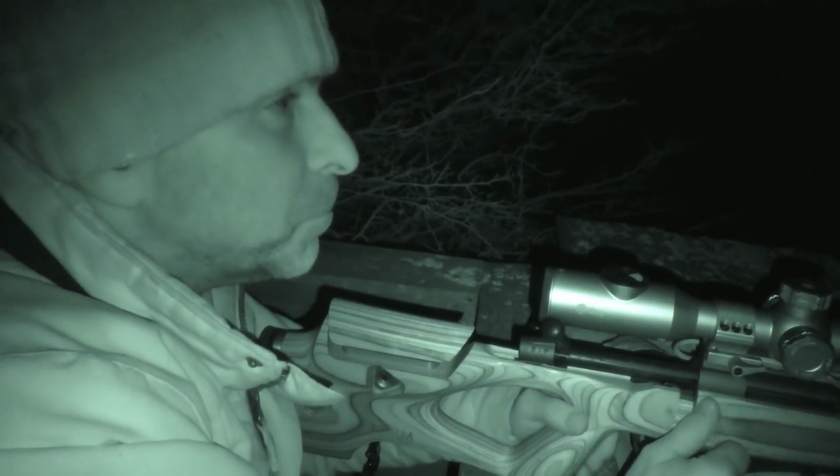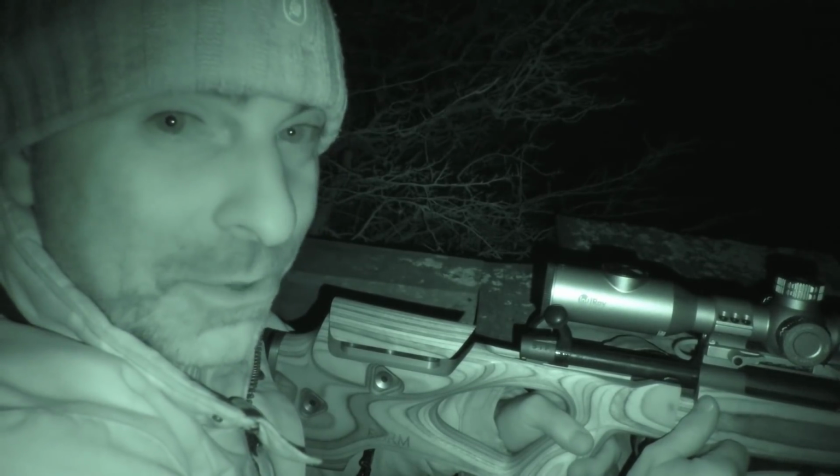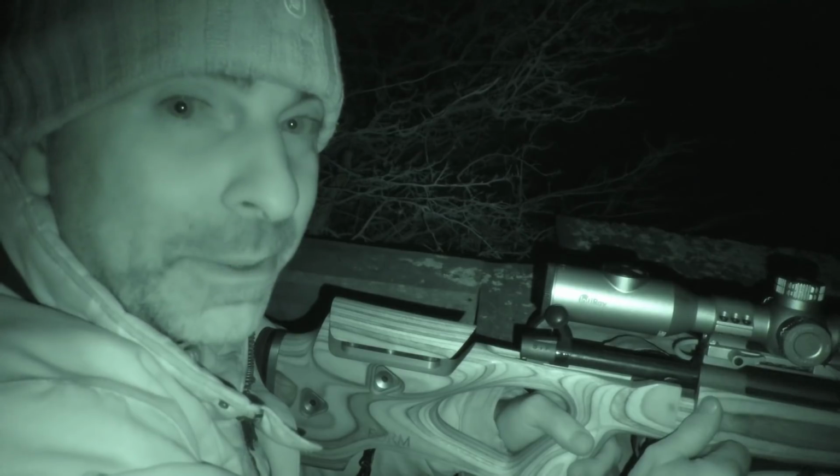Nice. Two down. He's just come in lovely as well. Just gave him a little squeak and he came running up the field. Excellent. Two foxes down. I'm happy with that. Brilliant.